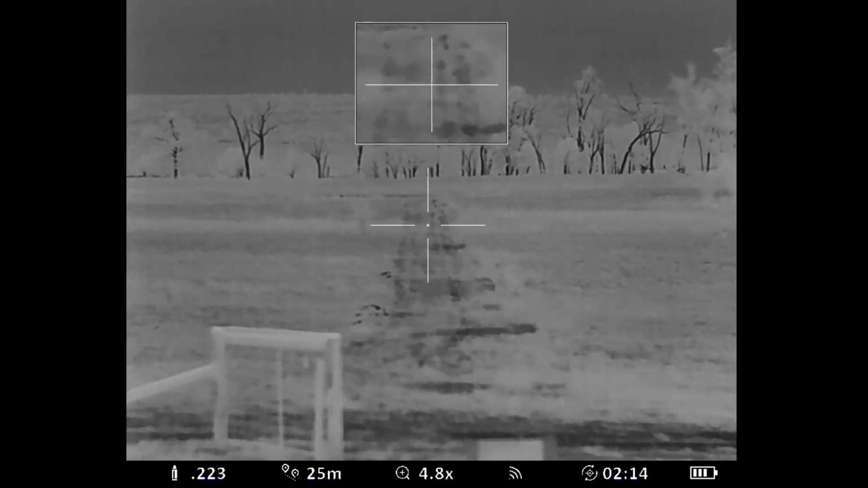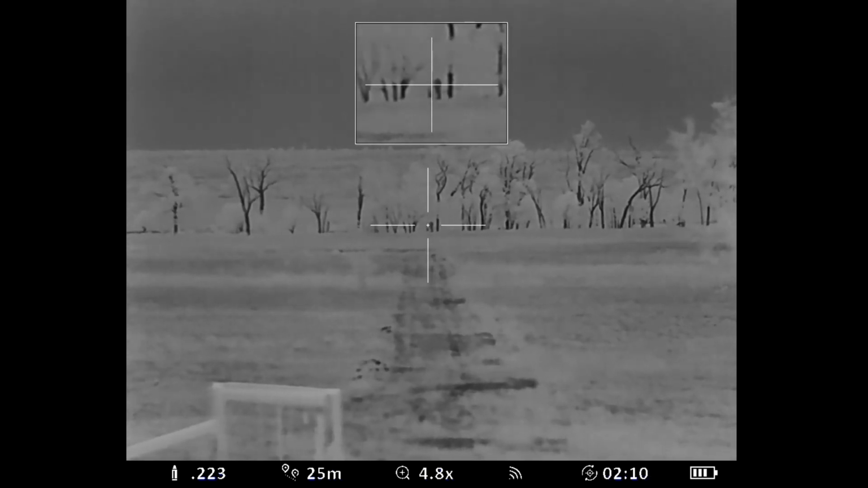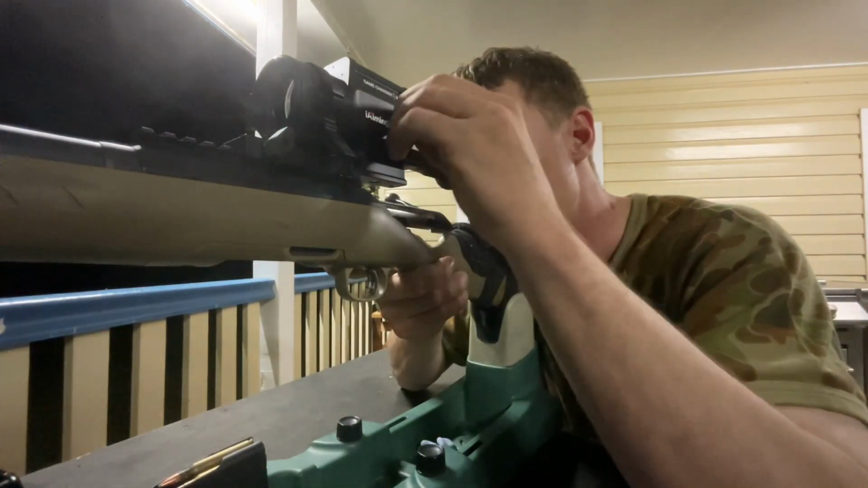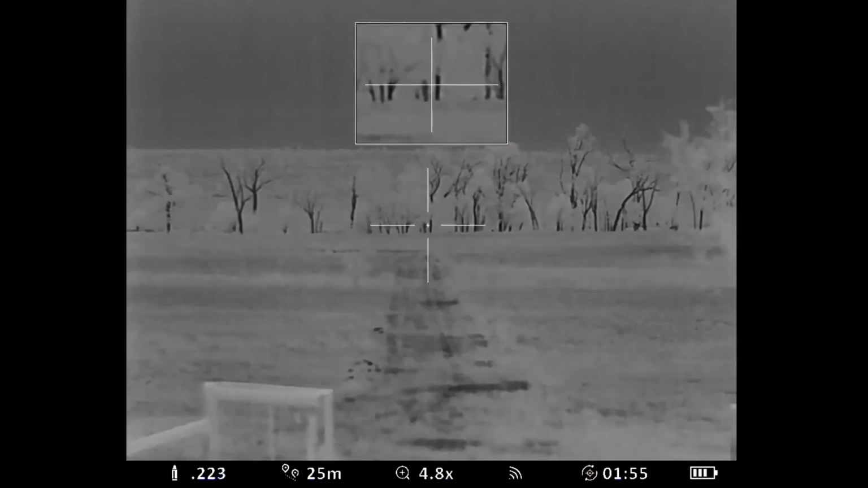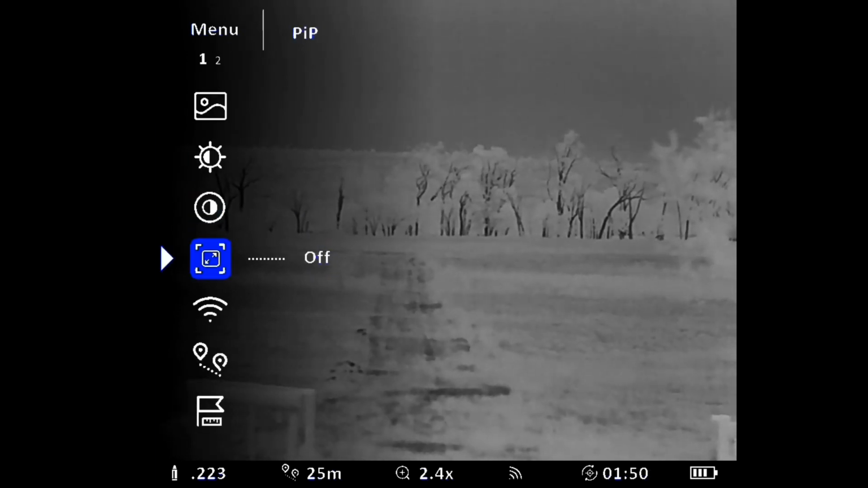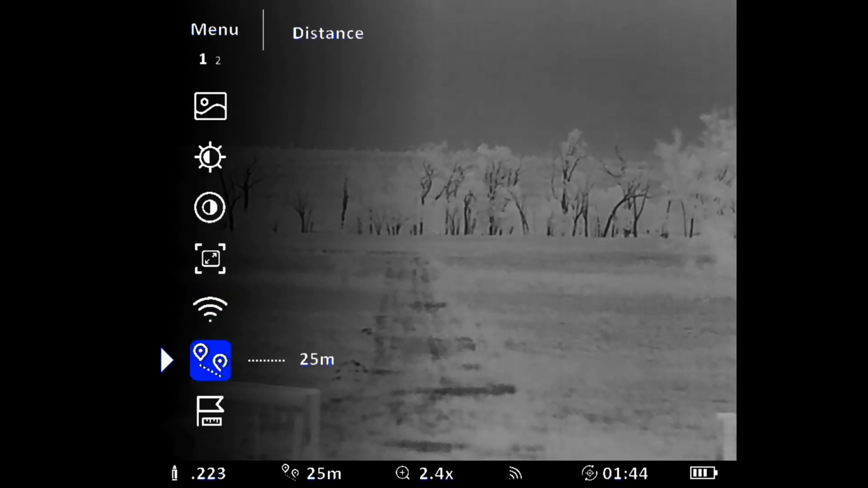A bit better focused. Wind it up to those trees. Those trees are about 600 metres. Zoom in and out like that. Press and hold. I'll turn it off for now. There's your Wi-Fi, so you can turn that on and off. I'll leave it on so it doesn't stop the video.